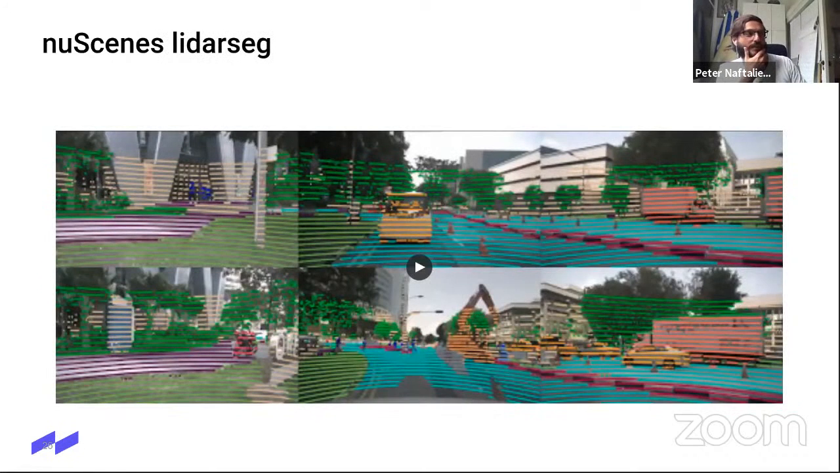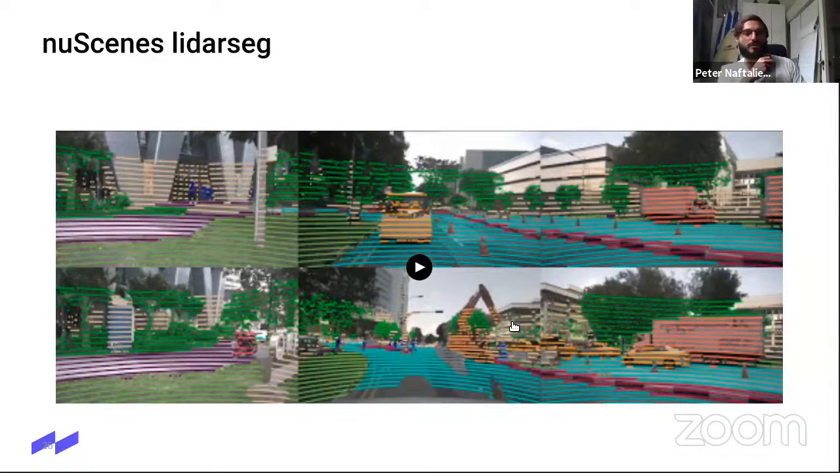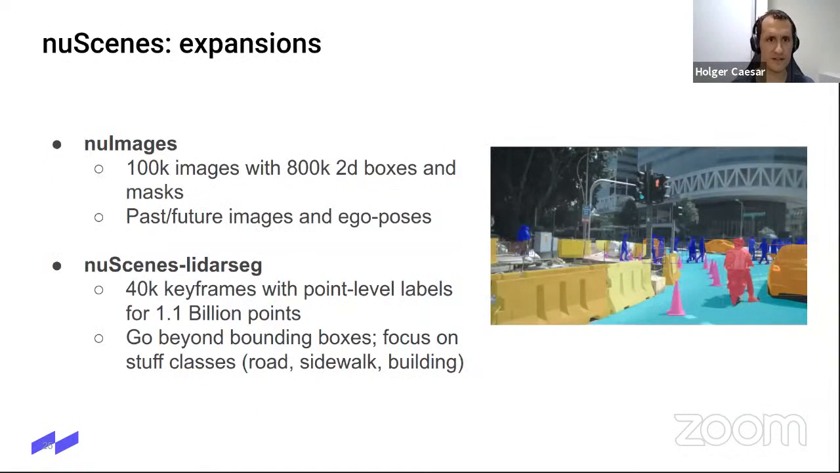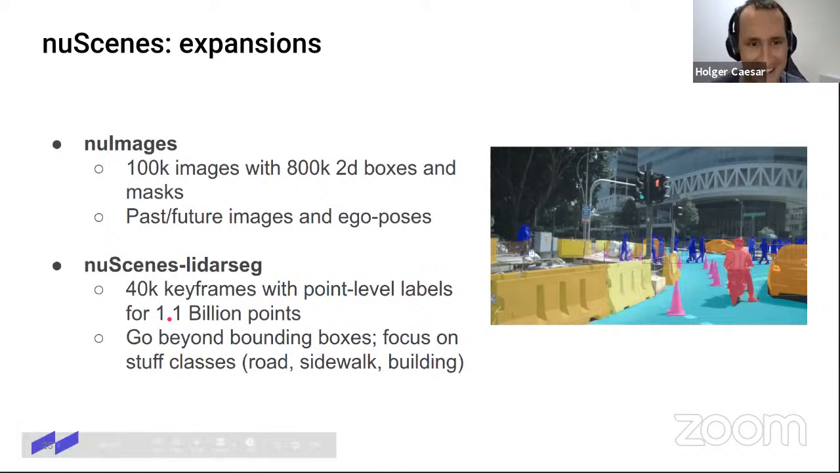I have a question. Yes. Regarding the annotations, these are large datasets. How did you do that process? So all of these datasets are 100% human annotated. So there's no tricks with pseudo labeling or something like that. All of them are human annotated. There were 800,000 images humanly annotated, with 2D boxes. And the 1.1 billion points are also human annotated.